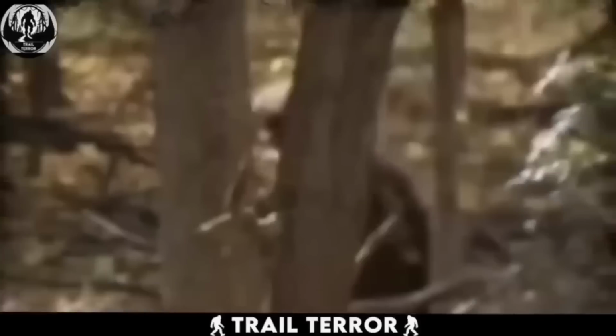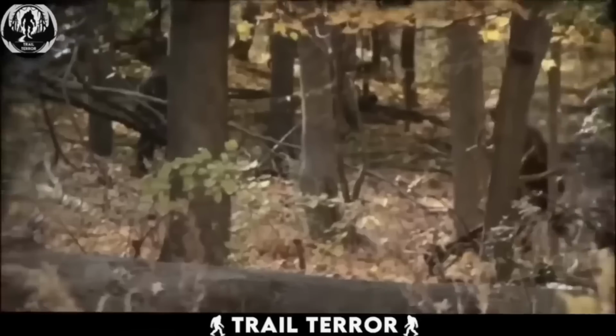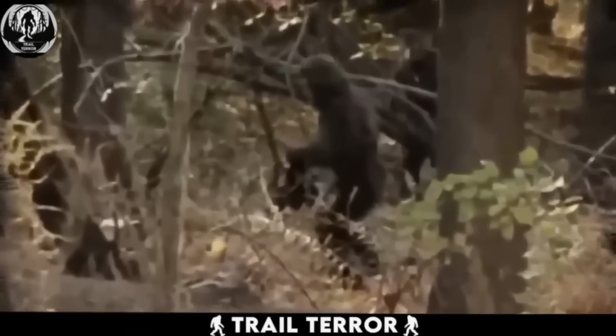It's quite fascinating to witness that Bigfoot, in this instance, is portrayed as a meat eater, showing a preference for smaller prey like birds. However, the thing I'm curious about is whether this Bigfoot will eat that thing raw, or perhaps make a fire first to cook it.